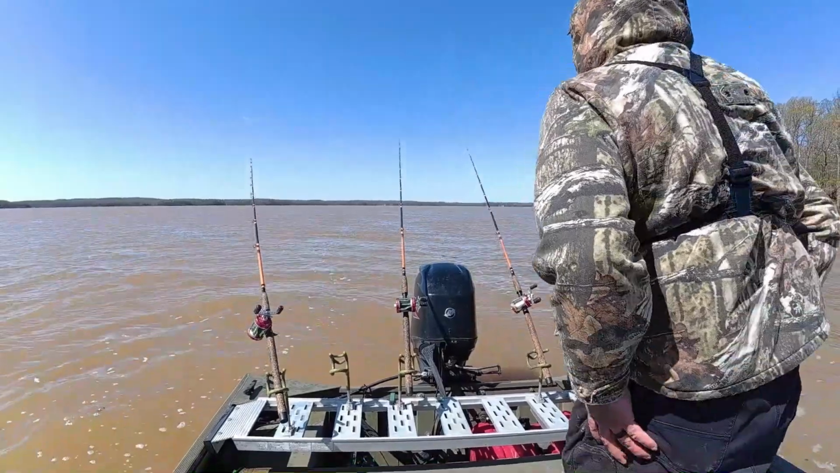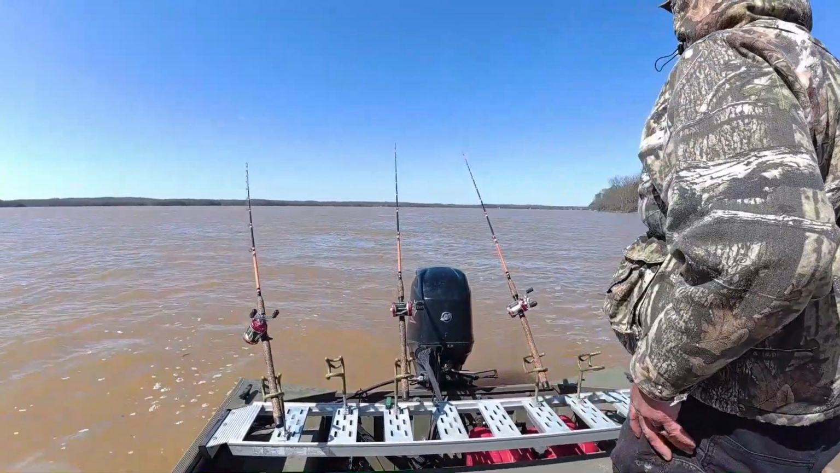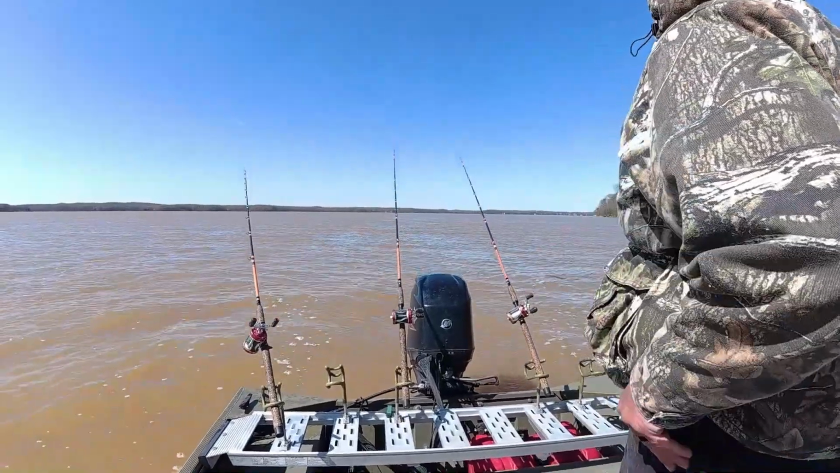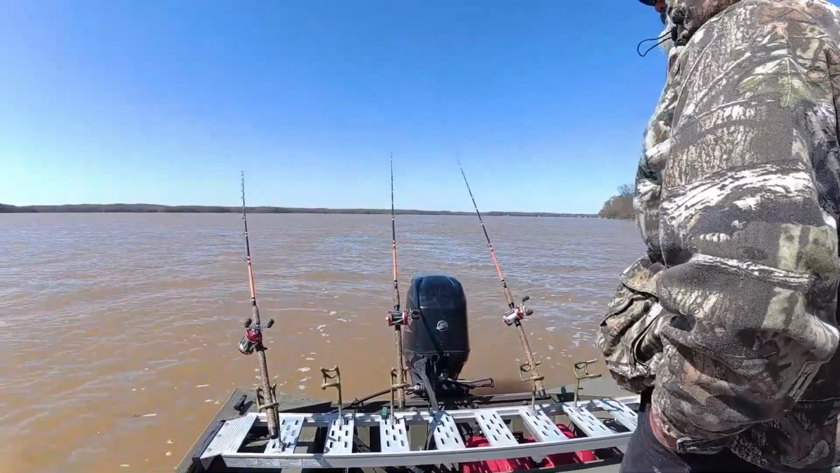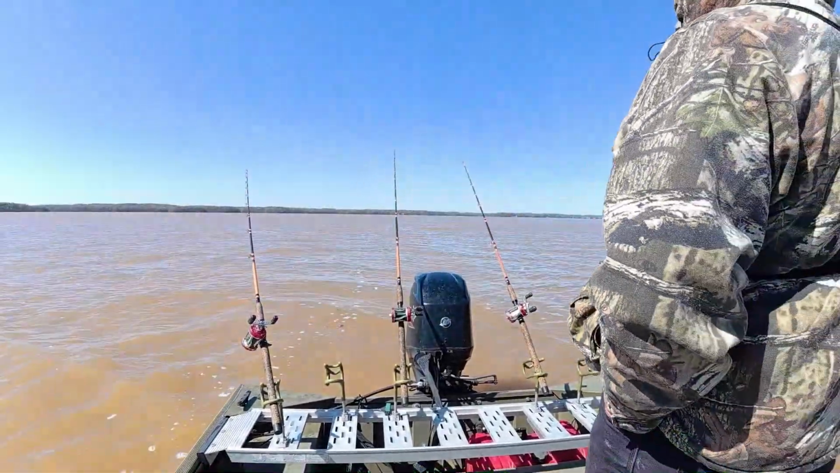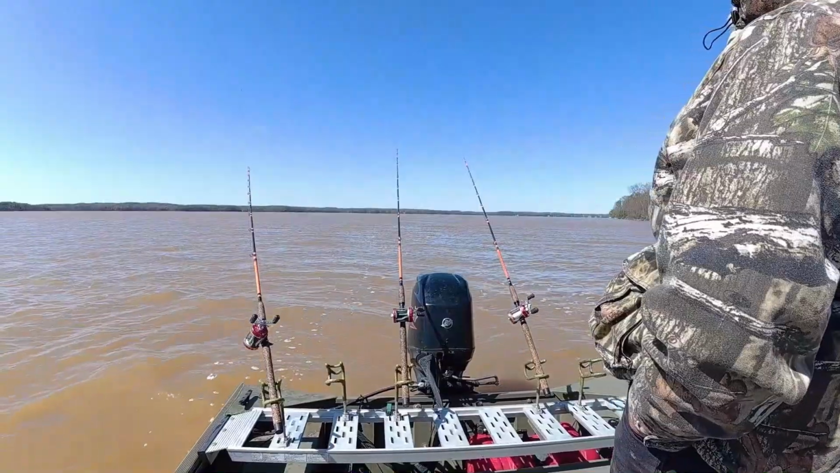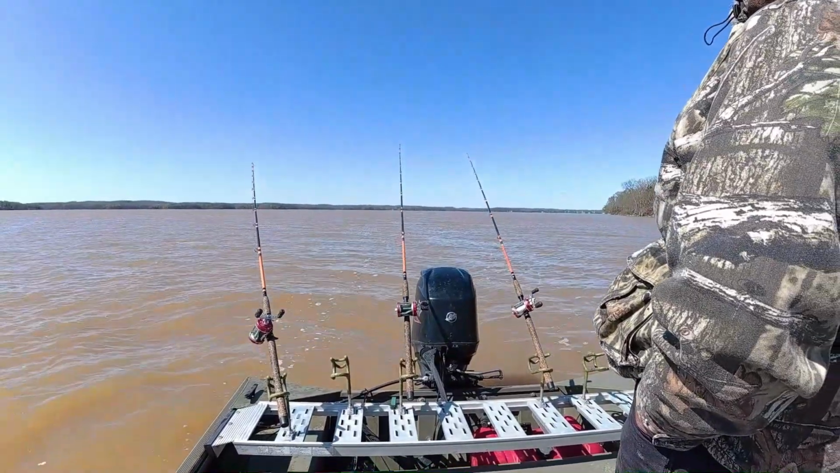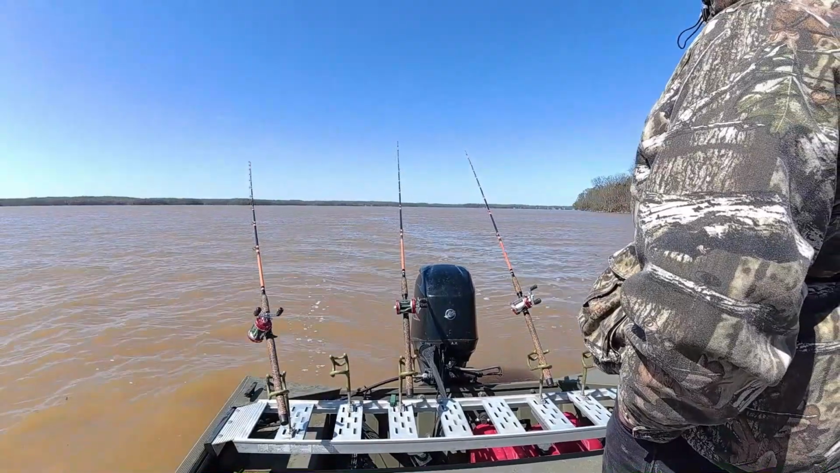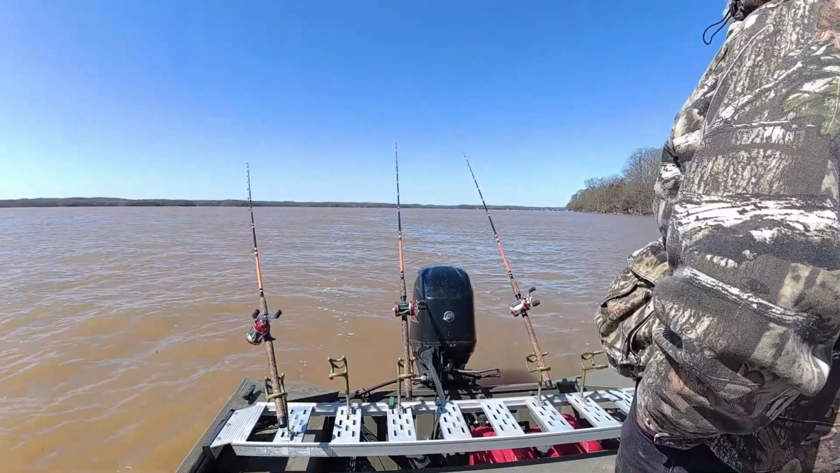Back to fishing. It ain't took us very long to pick up too. 40 minutes. Like I said, that's a little bit better than I thought. I hadn't been watching them other poles.